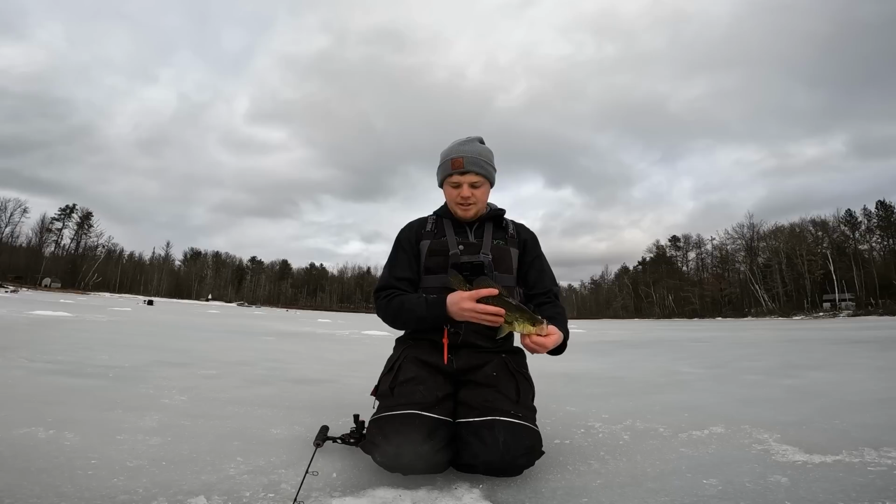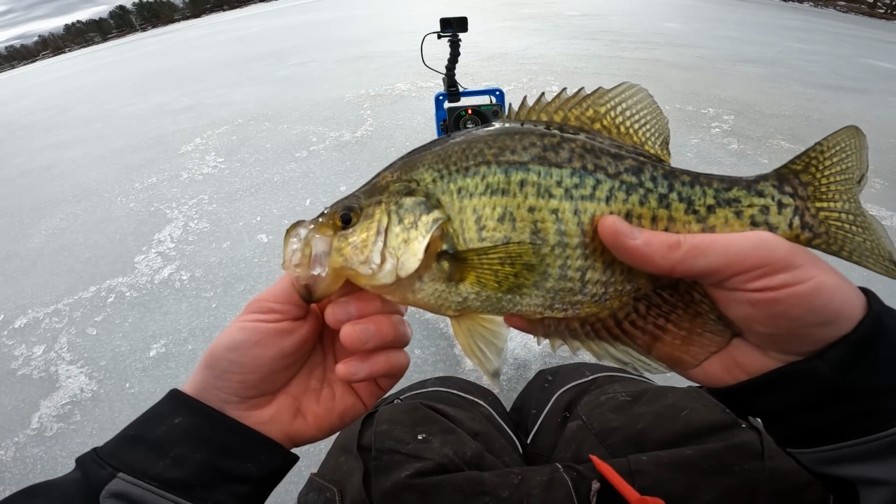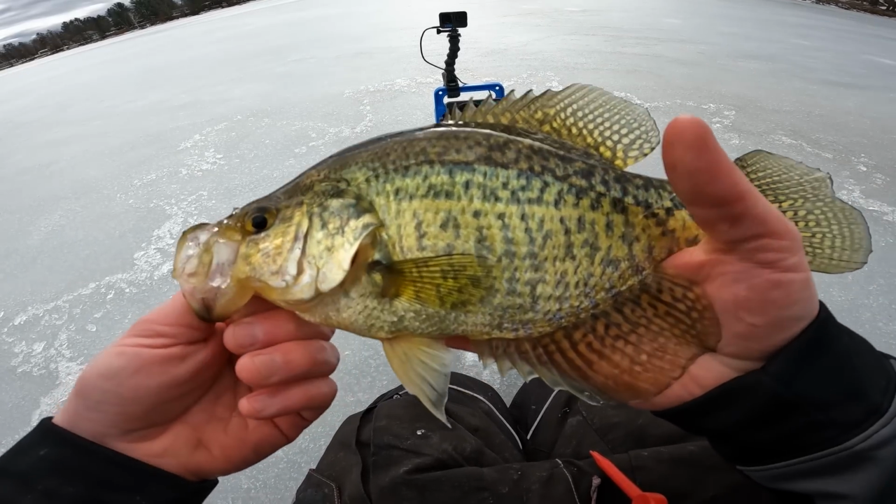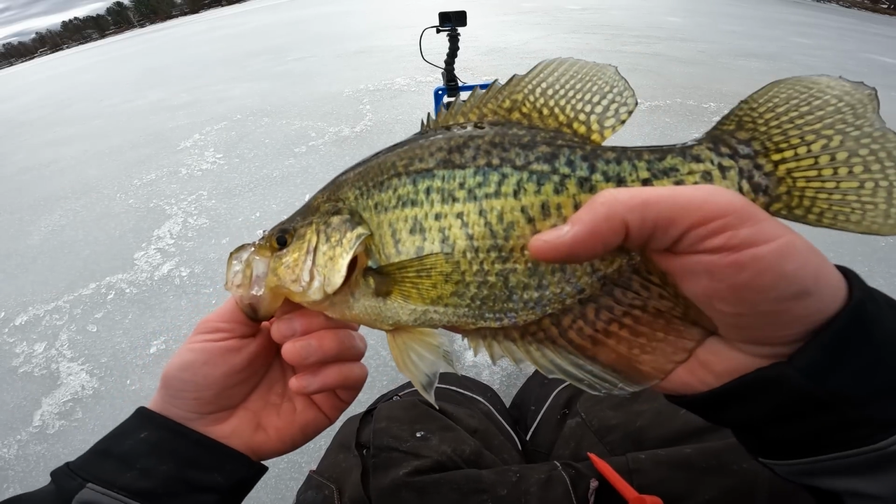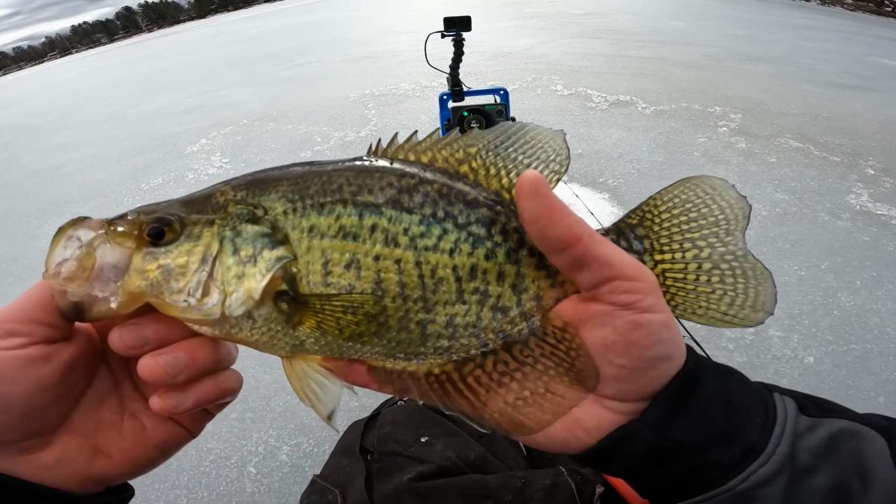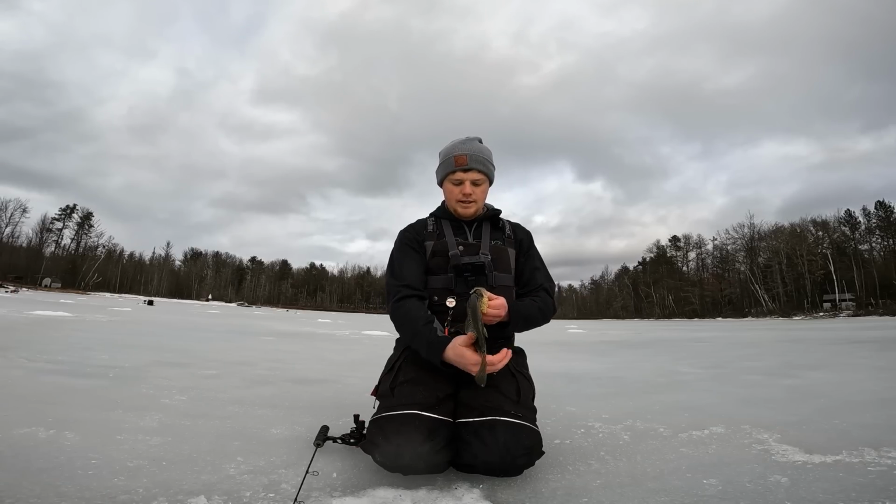So again, I'm just staying on my feet with that Livescope unit. It's definitely helped me put fish on the ice today. This is 7 or 8 fish now, I think, that I've got topside, and I've only been out here for about an hour, hour and a half now. So awesome technology, and if you use it the right way, you can definitely help yourself put a lot more fish on the ice. So very, very cool.